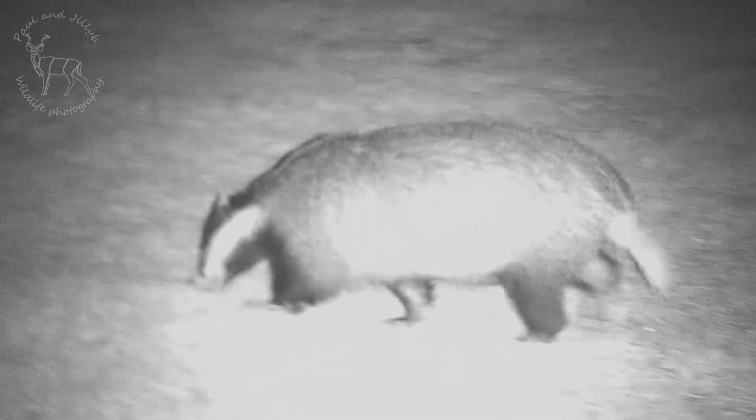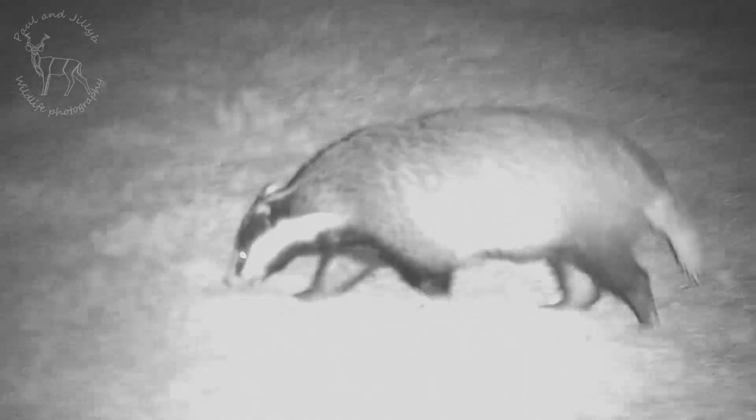I just threw these night vision binoculars in my rucksack when we were going camping for a couple of nights, and I thought we might see one or two things. Rabbits, the usual, and I did film rabbits with it. They'll be on later. But the badger was a massive bonus, unexpected as well.